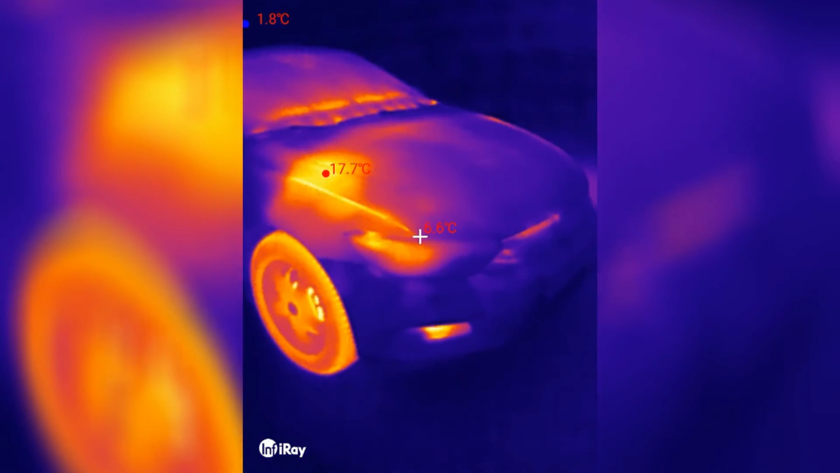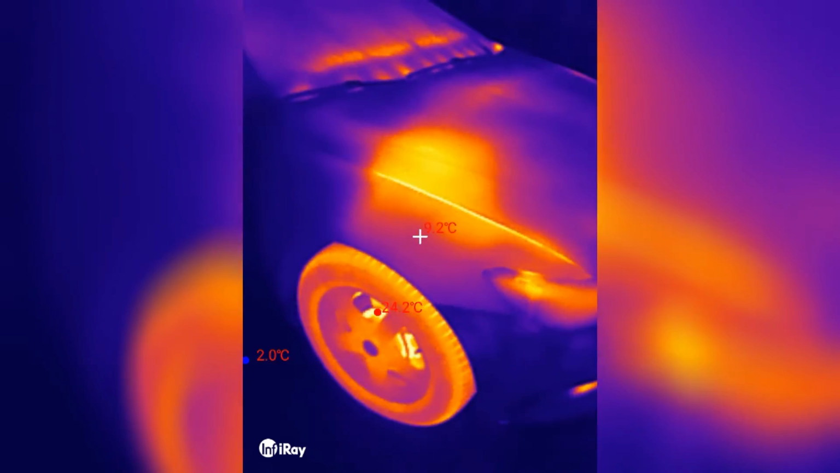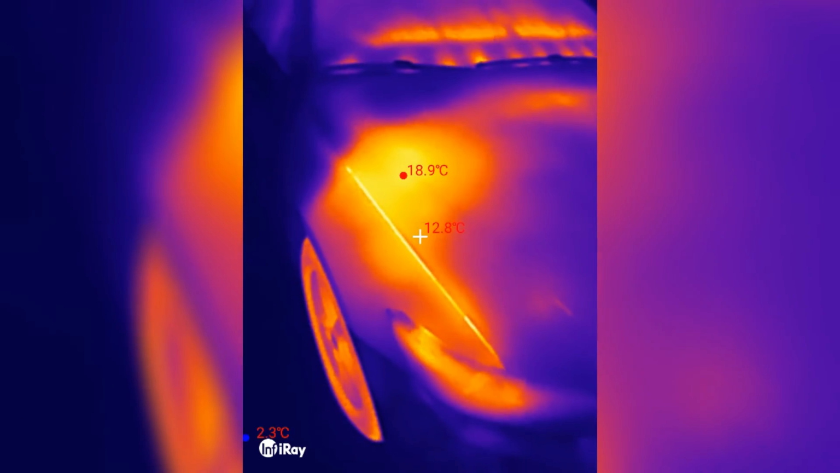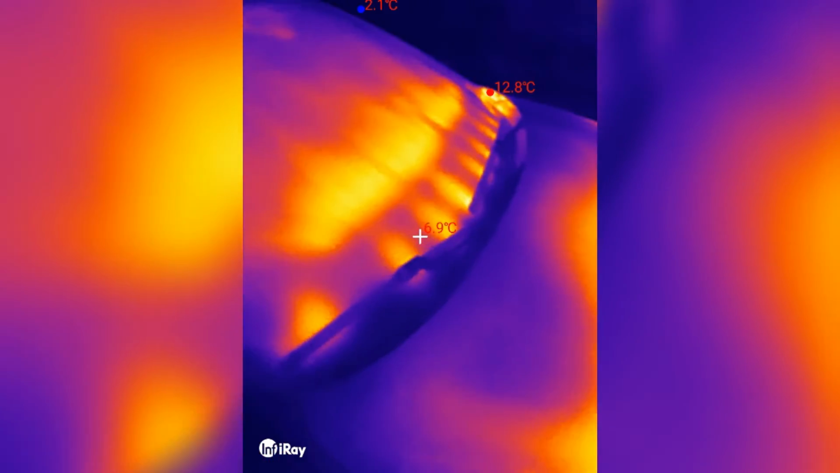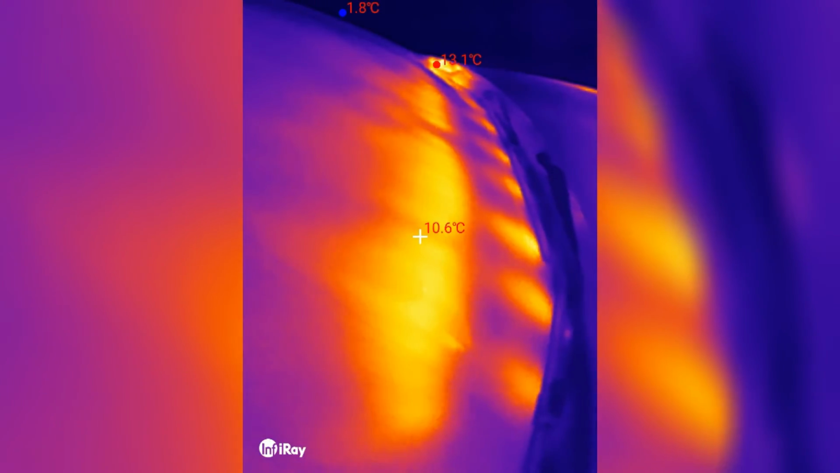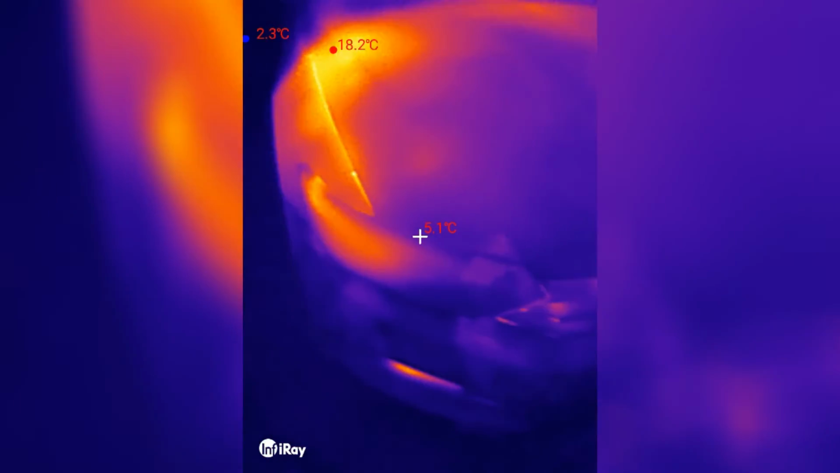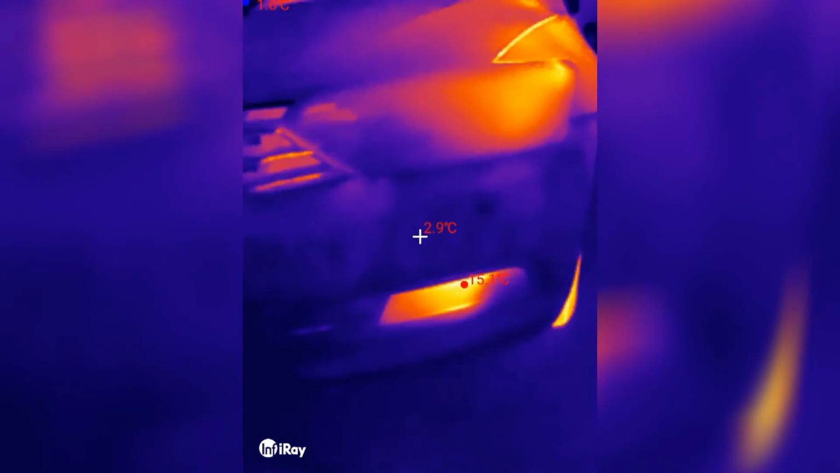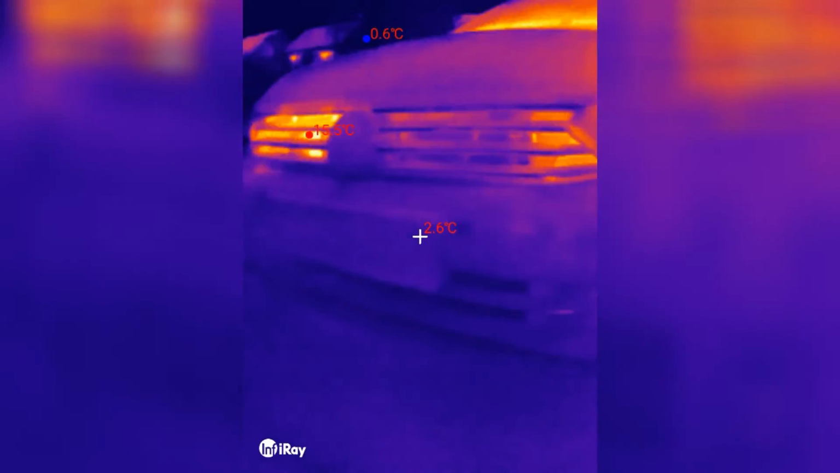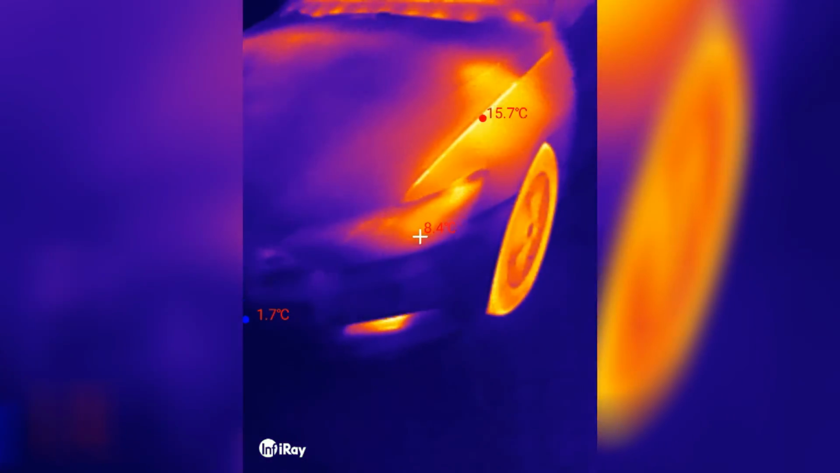Okay, maybe I switch this on. Oops, sorry, that was my hand. Okay, so obviously the brakes are hot, the wheels are warm. I'm not sure what I have here under the hood. And again, the vents that hit the windscreen. Something is hot there. That's cool. And lights. The daytime running lights. And some cooler vents. And what else?